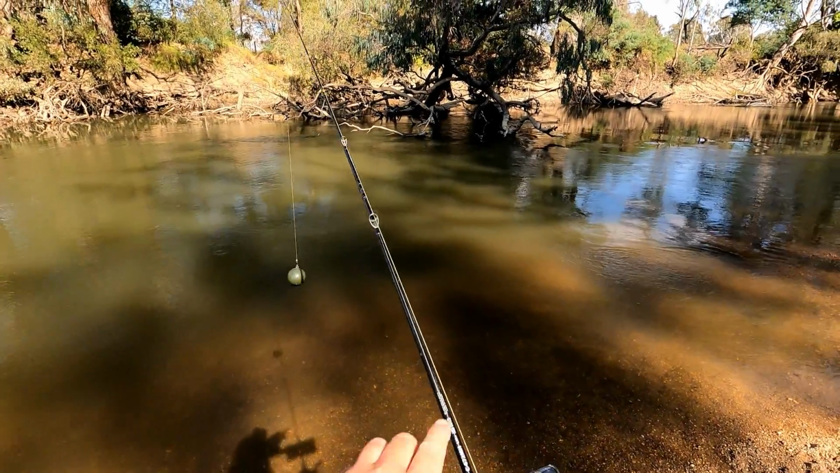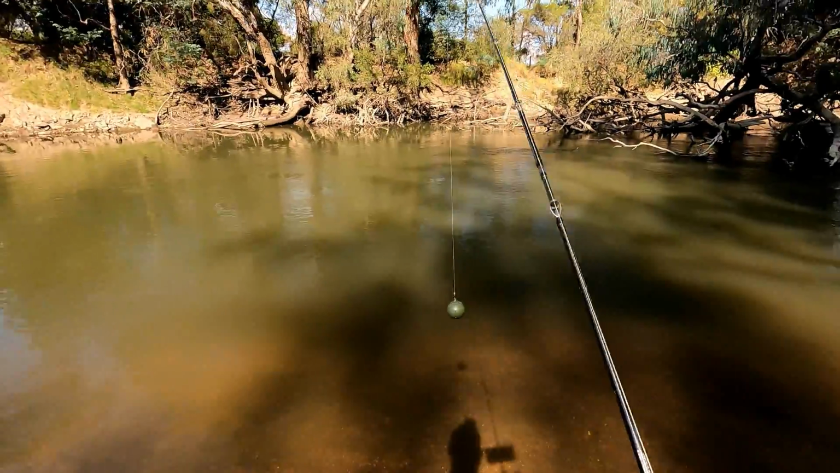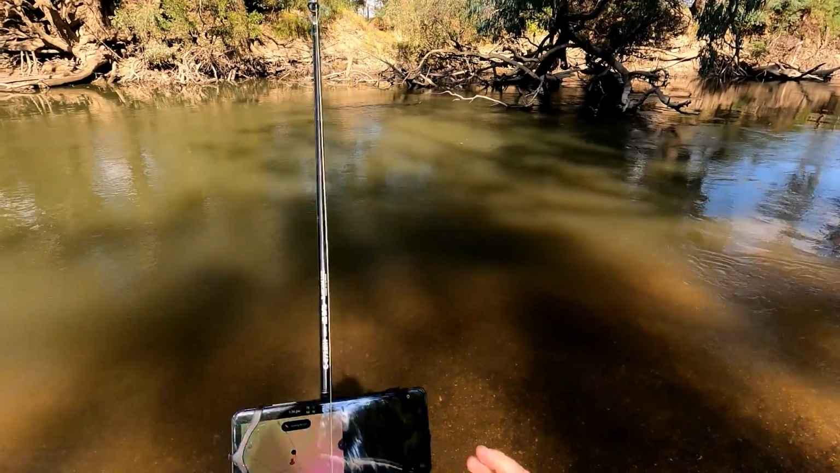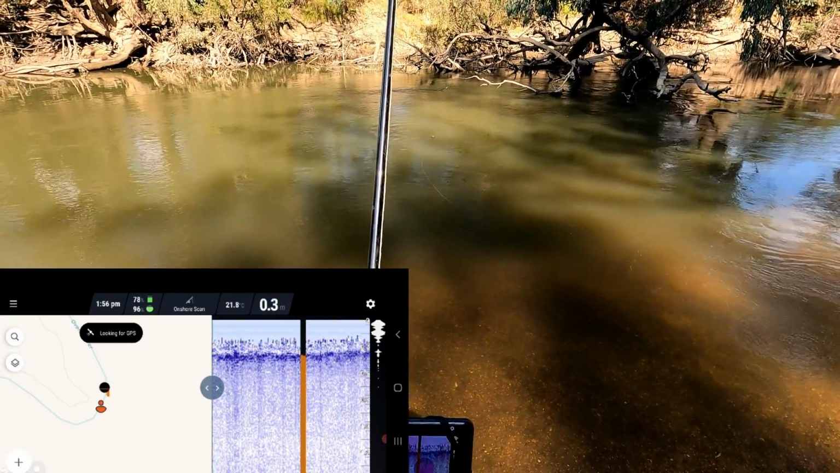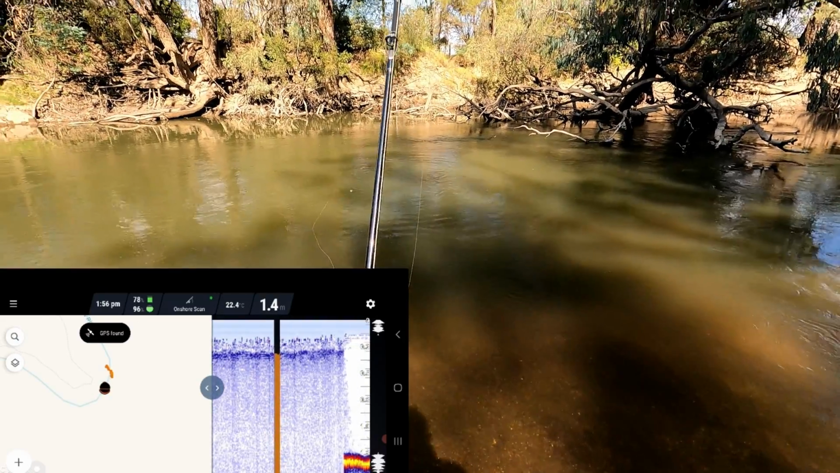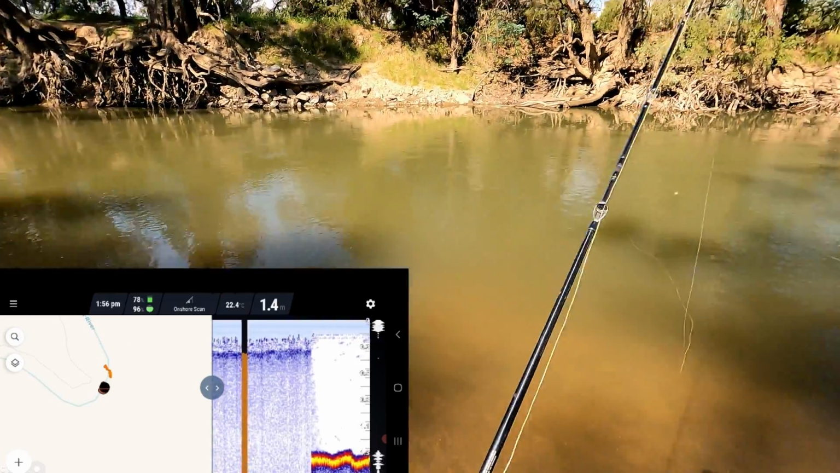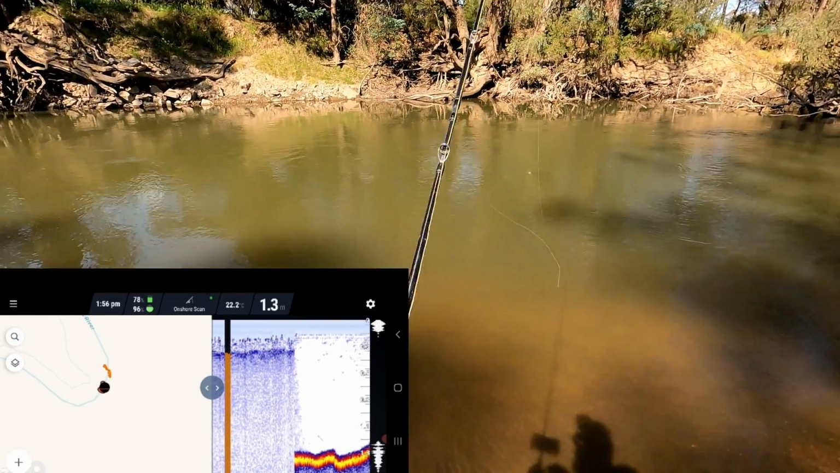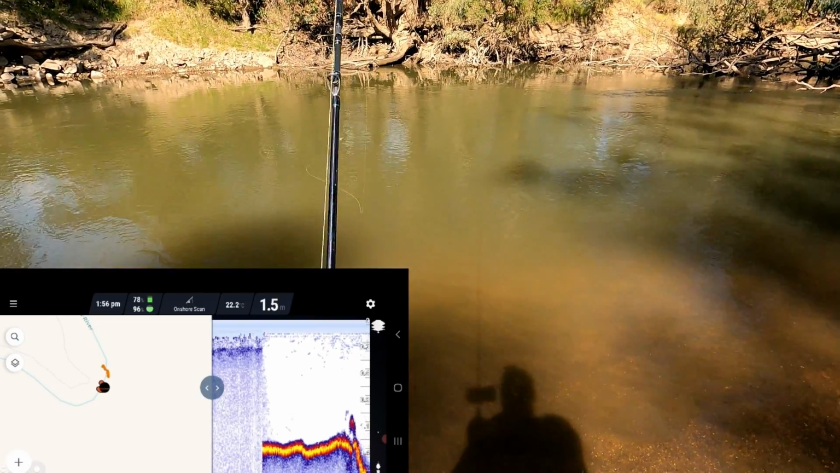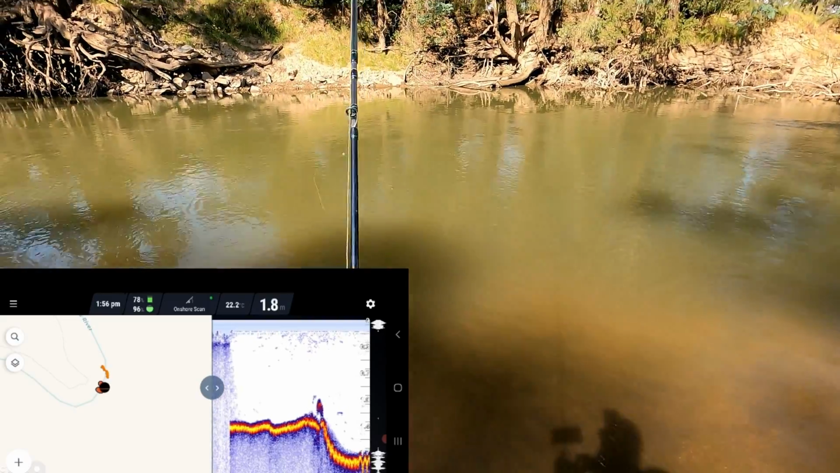Right, now I'll start scanning up here on the upstream side of the hole where the fast shallow water comes down and slows down. So what have we got out there? There we go, 1.4 metres. A snag or something under the river just there. It's dropping away just there, into 2 metres.